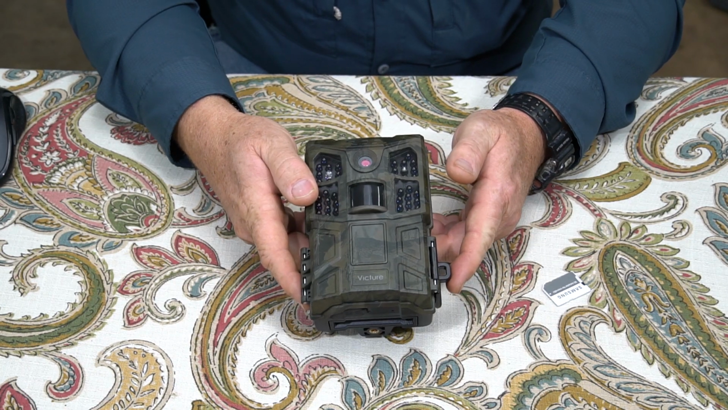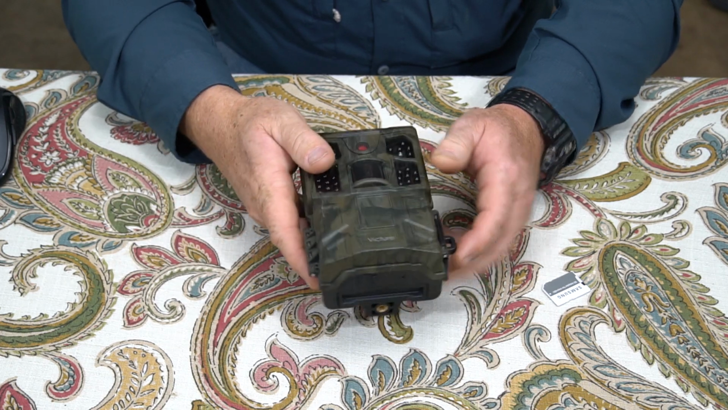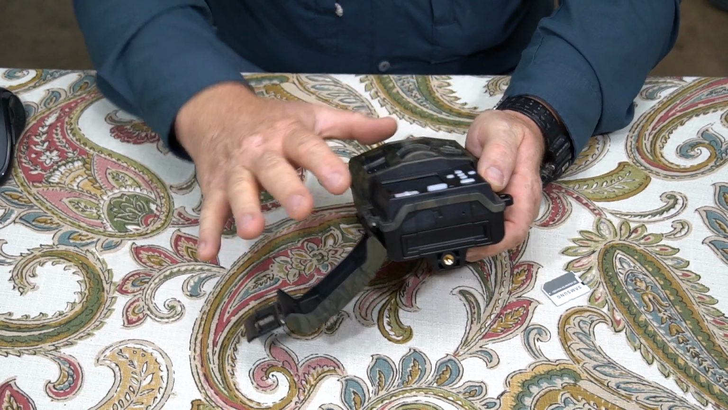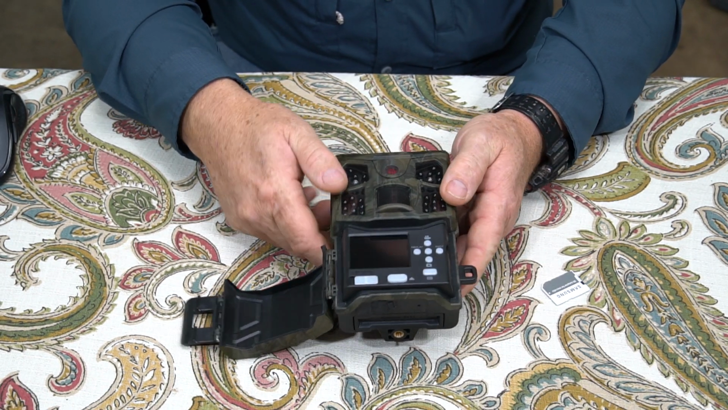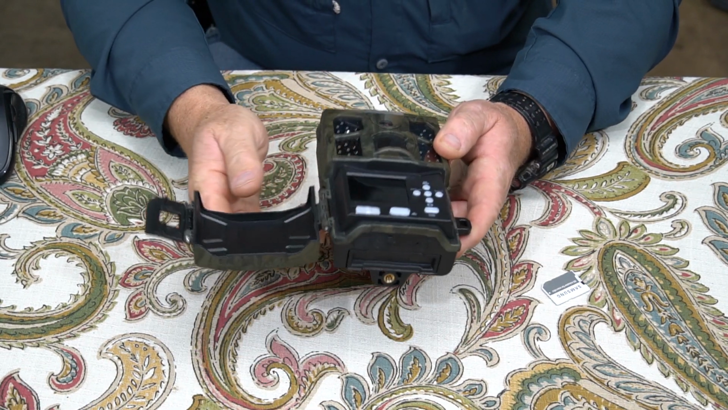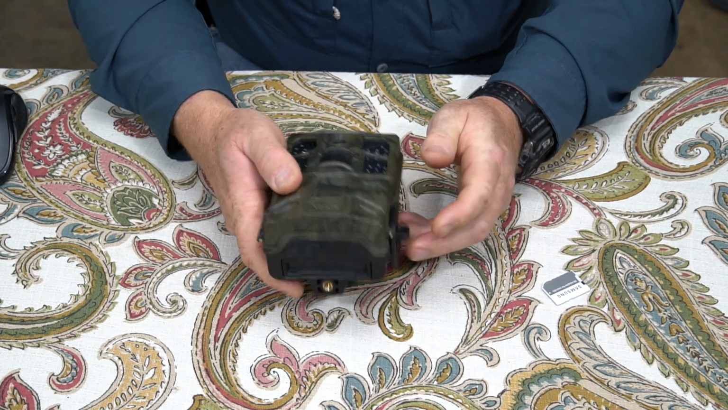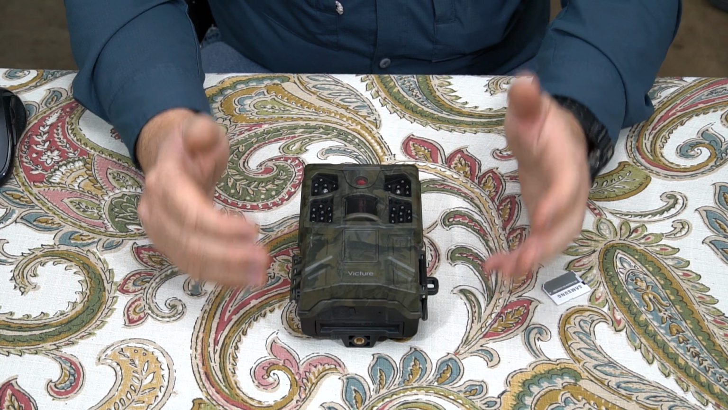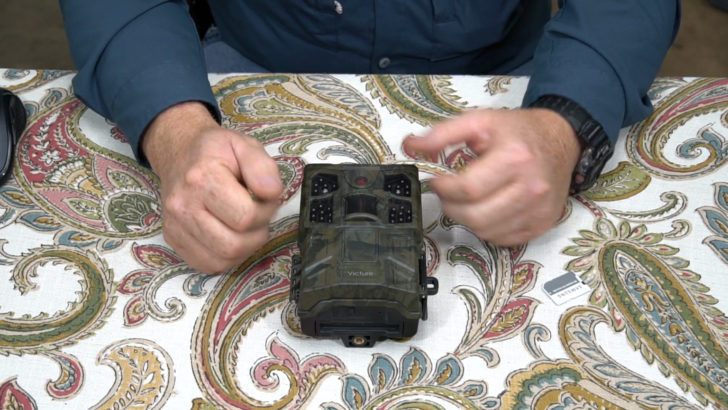Okay, so here are my impressions overall of the camera. I like the camera. I like the design of the camera. I like everything about the design. This is, in my opinion, based on all the cameras I've done, the best design as far as a case and everything of a camera that I've seen. I really like everything about the design. As far as the quality of the images, the daytime images are really, really good, some of the best I've seen.